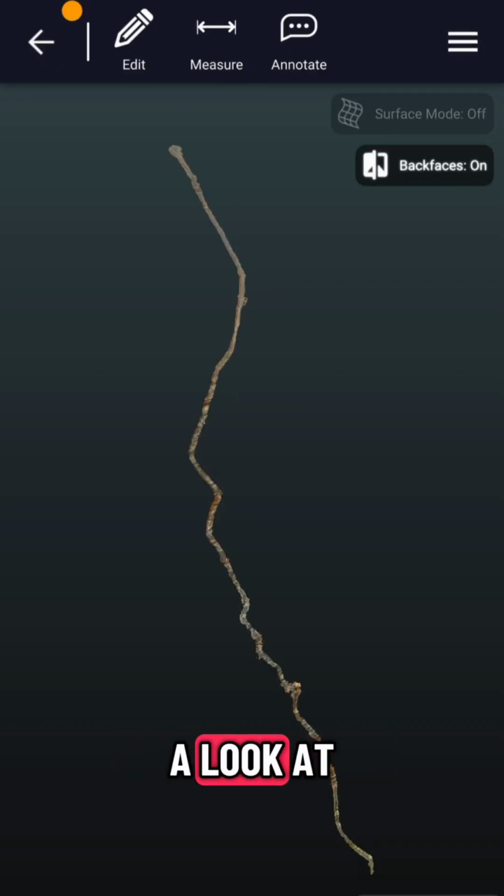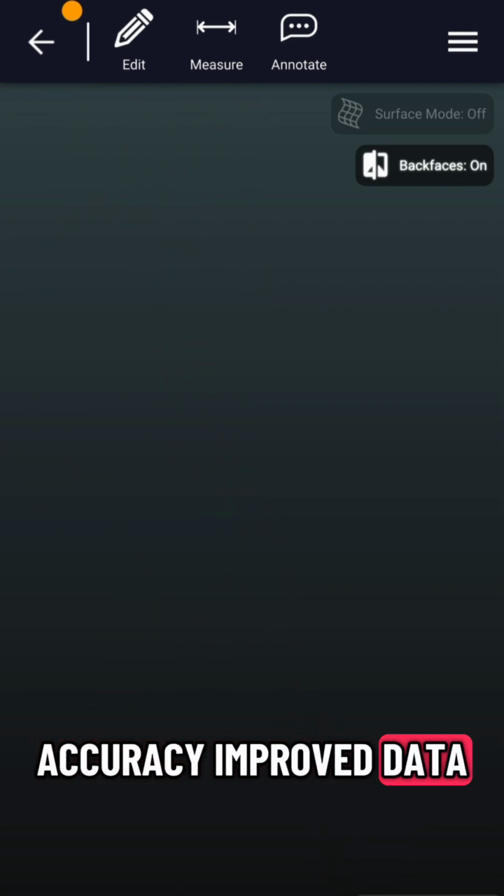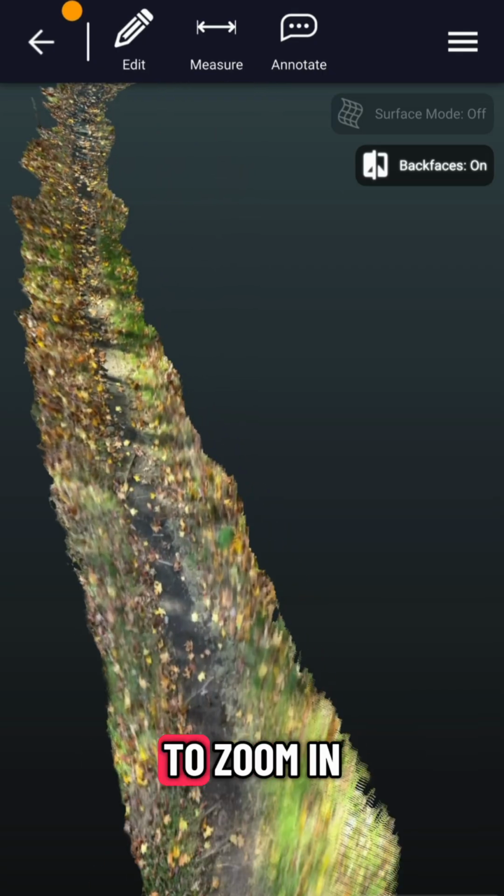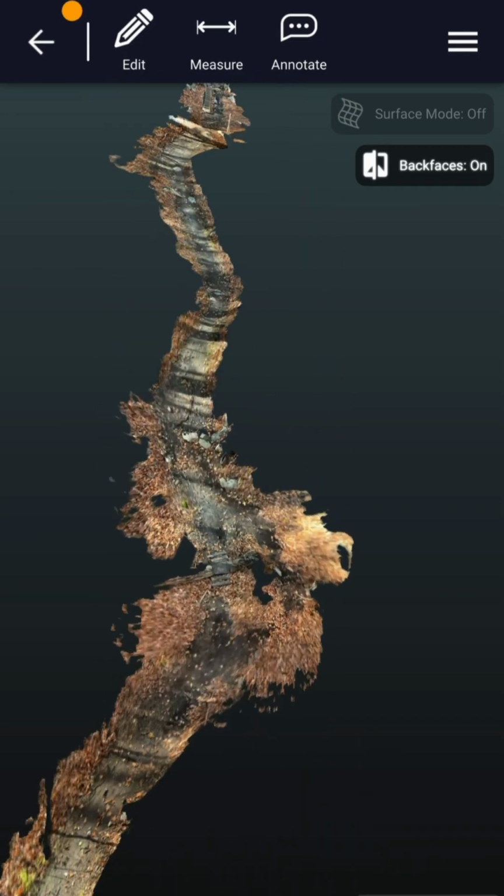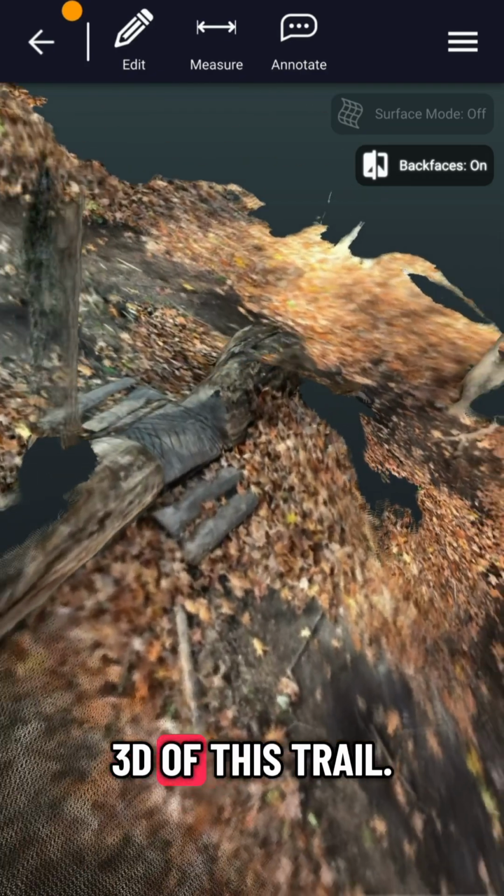Now let's go ahead and take a look at our fully optimized, accuracy improved data set. So you can double tap to change the center of rotation to zoom in on different areas of your scan and take a look at all of the detail that we've captured in full color 3D of this trail.